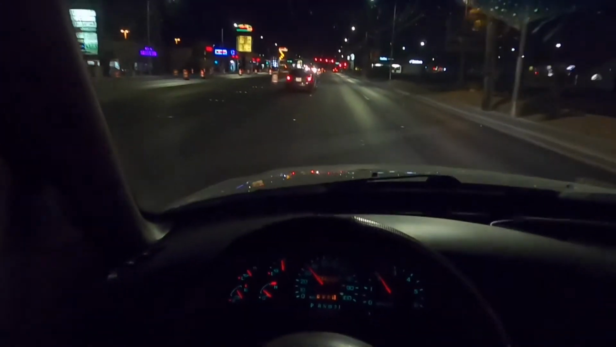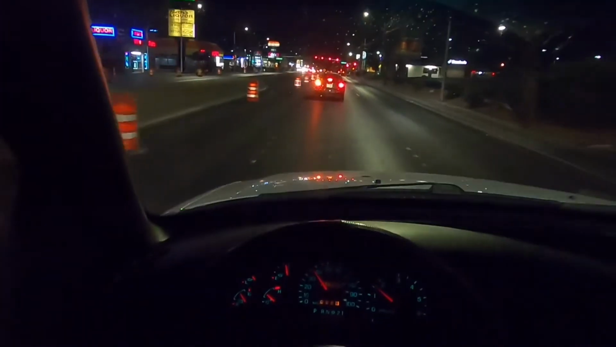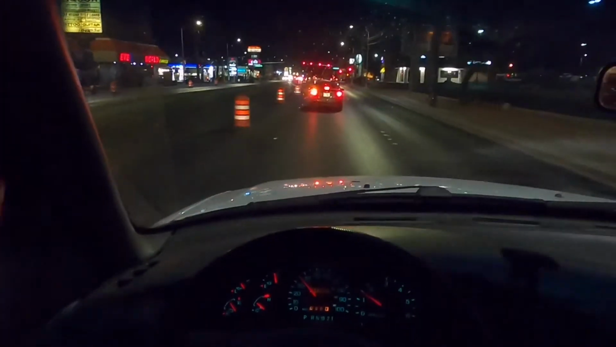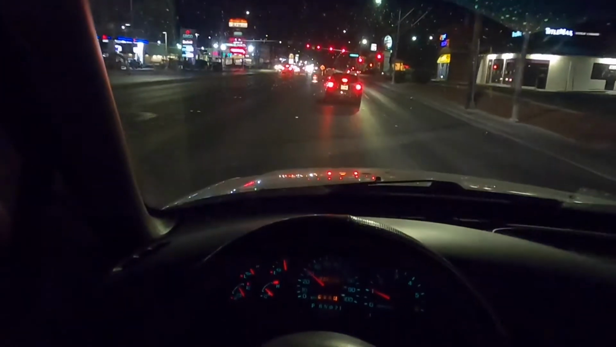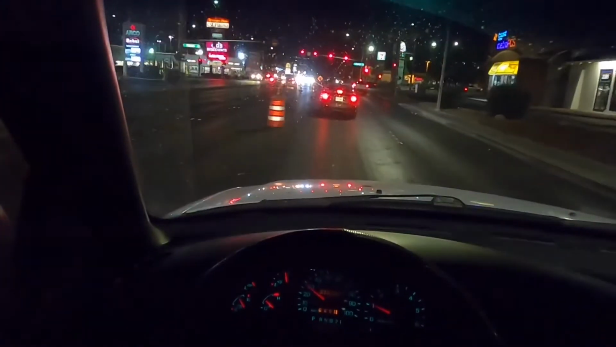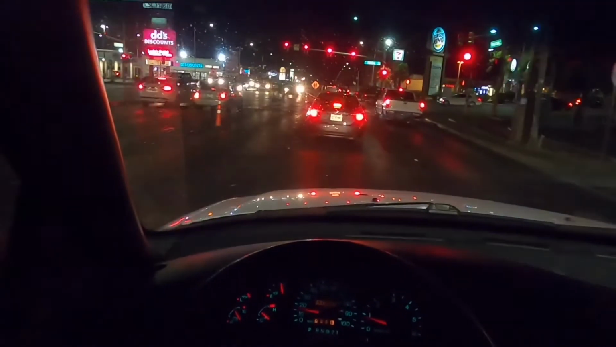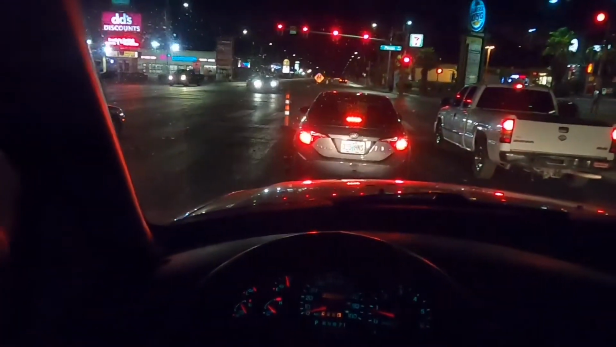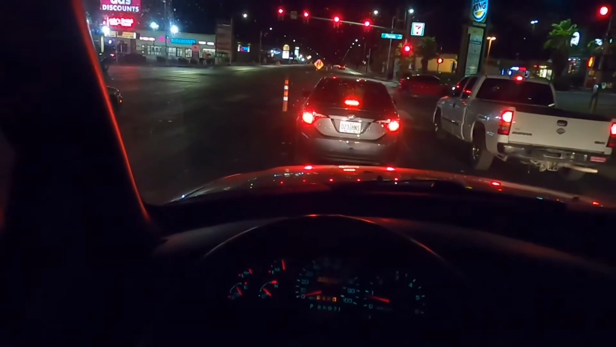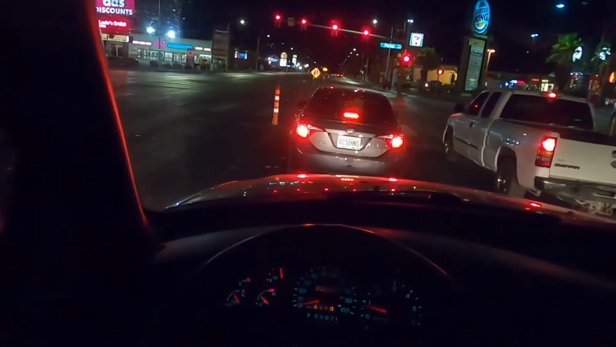I would also choose this over an Explorer for a variety of reasons. For one, it's a little bit more comfortable, and two, the Explorer is known to have a significant amount of transmission problems, especially with the 4.0 V6. I think it's the 5R55W or something like that. That weird shifting 5-speed automatic definitely shifts weird and sometimes decides not to shift at all. It's very common for those to go out.